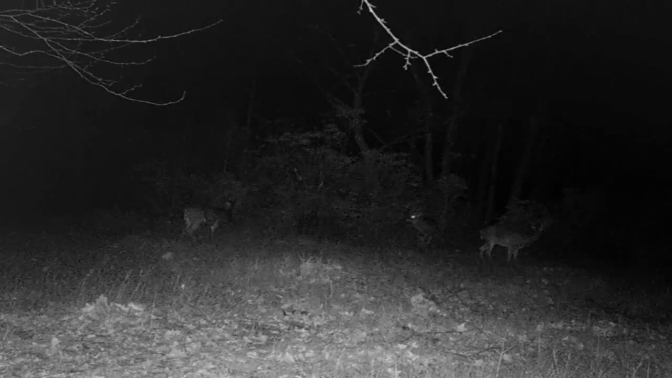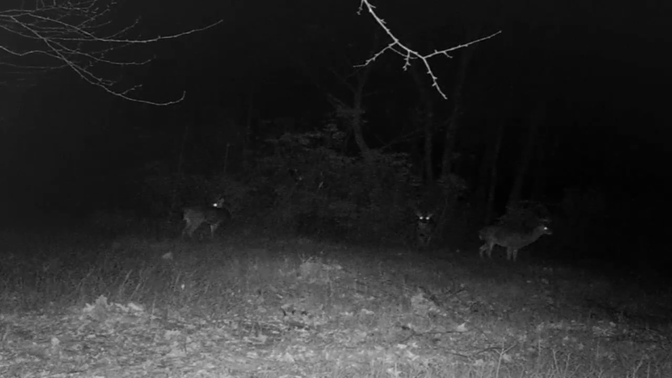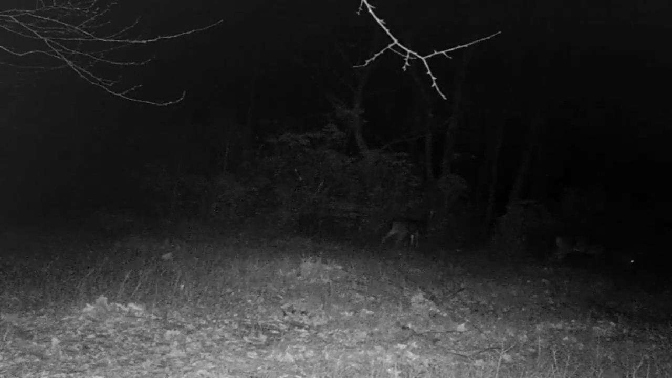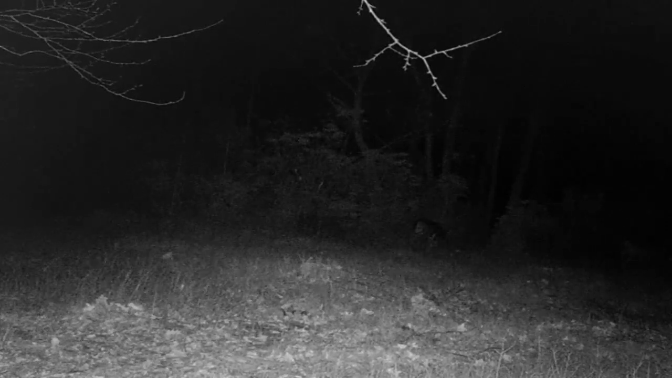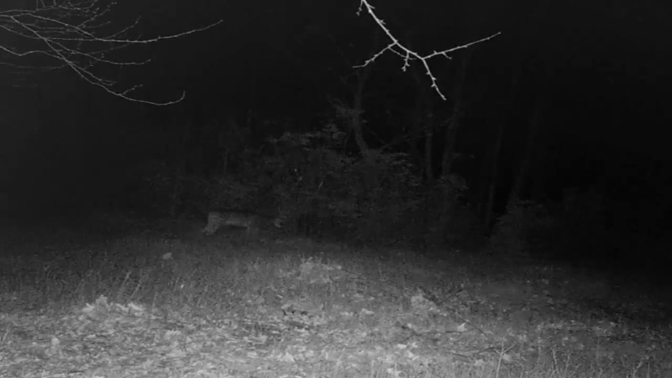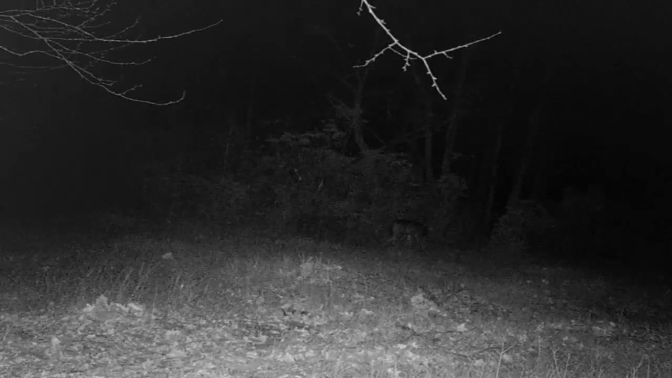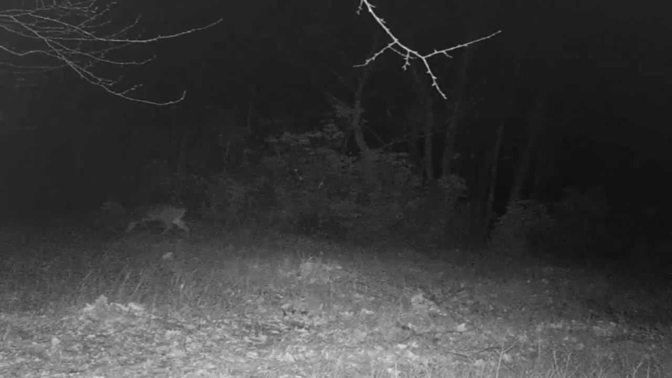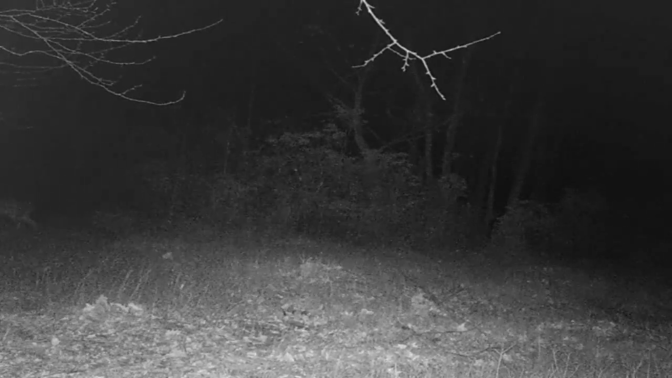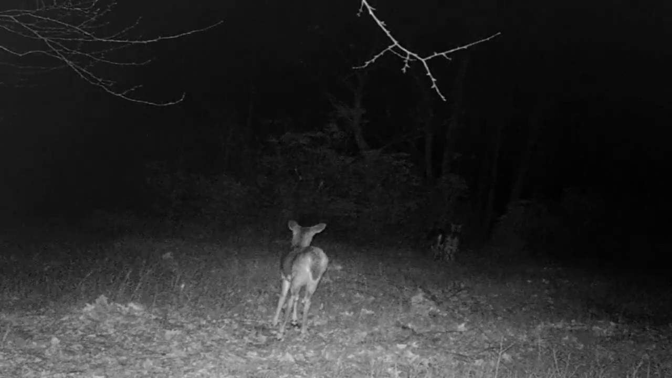Both of them bucks in the back have pretty decent racks on them. I think the big 5-point that was running around is one of them too. And that's another smaller buck wandering through there. So hopefully this fall all these bucks will still be around to get a chance at them this year.